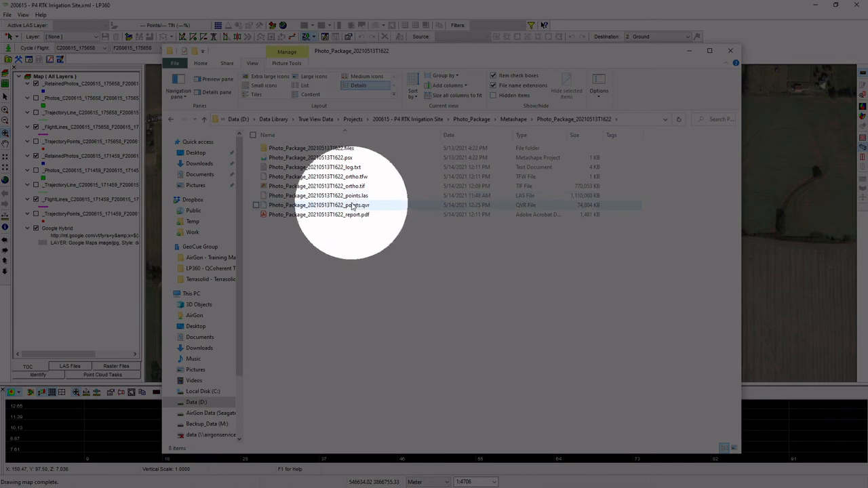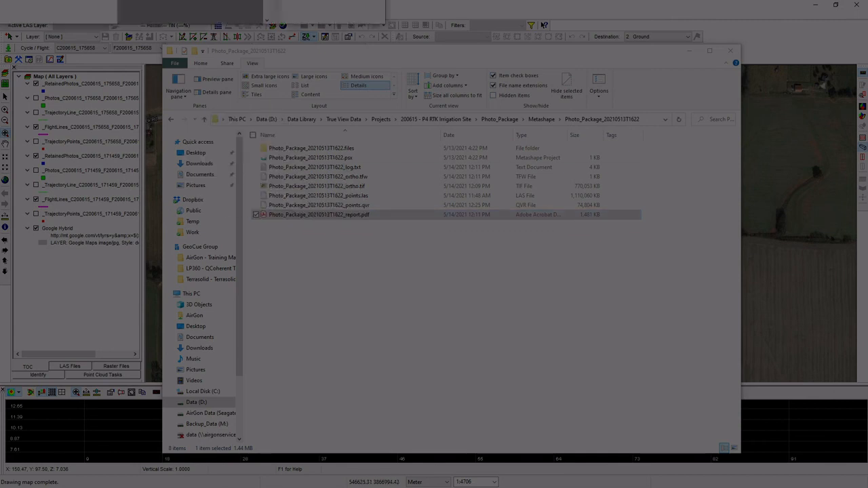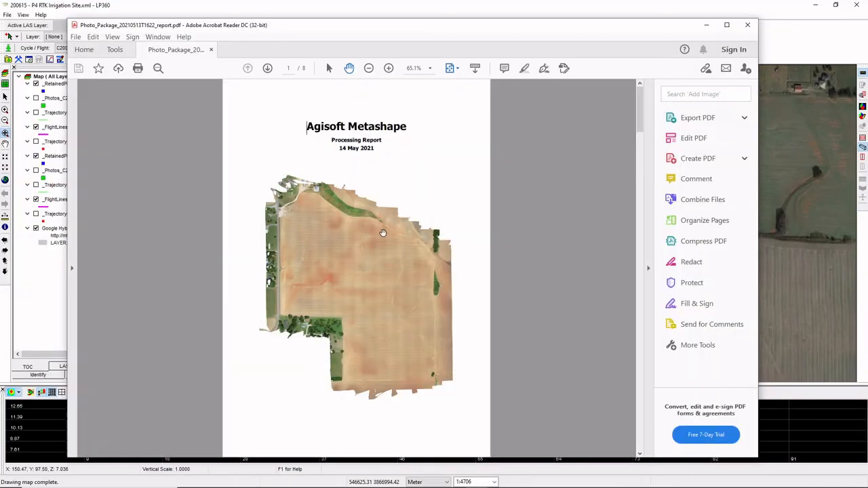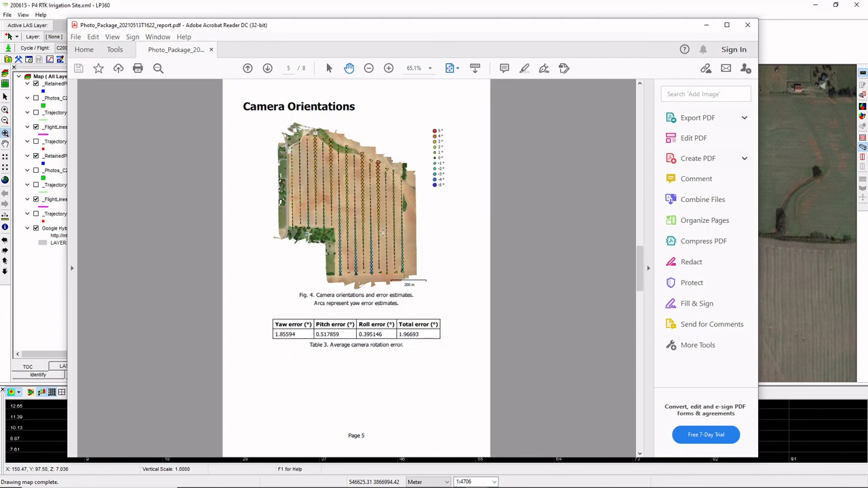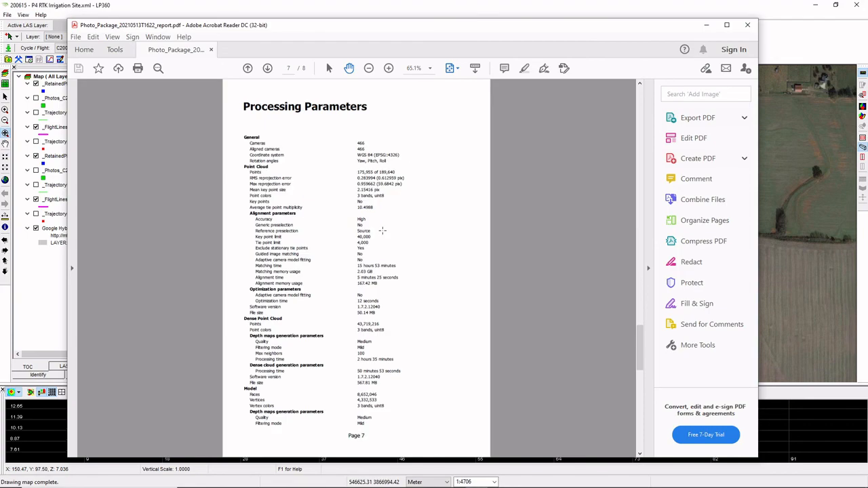We've also generated the QBR file, which is a support file for True View EVO, and I also have my report, my Metashape report. So I get all of the outputs that I would expect when generating an orthophoto in Metashape. I can go in here if I want to and review this report just as I would any normal processing. I've got all the detailed metrics and analytics that Metashape normally provides for me.